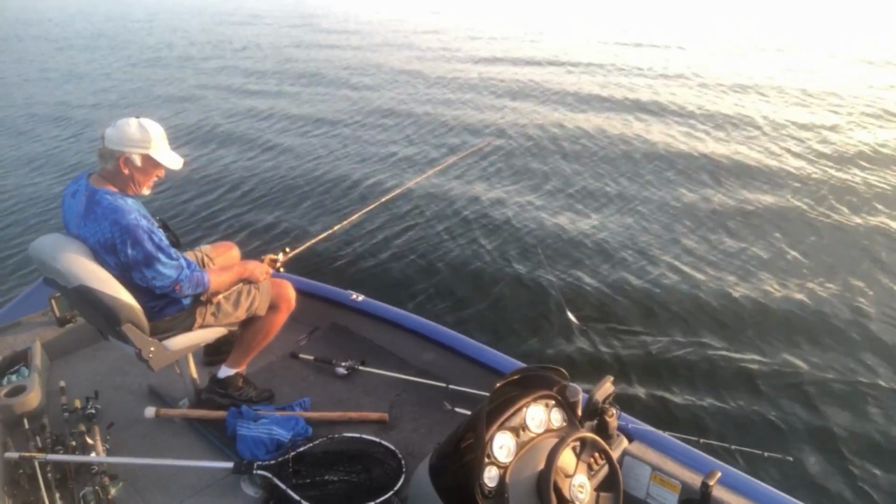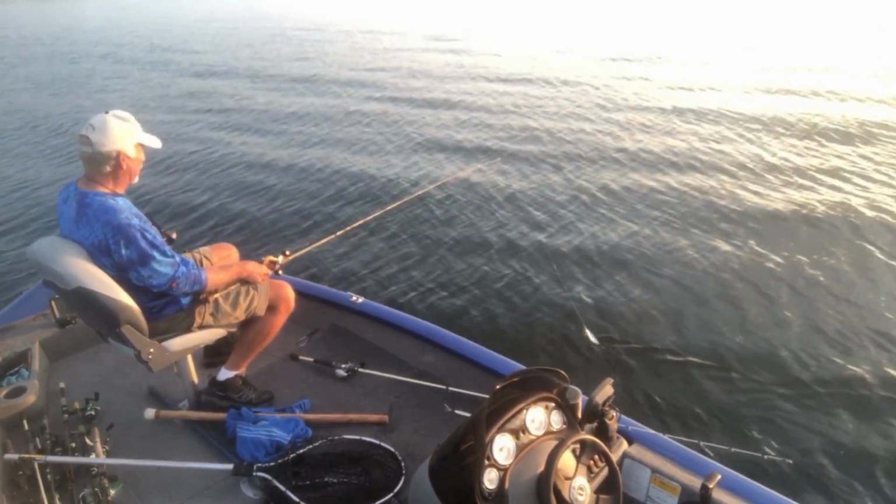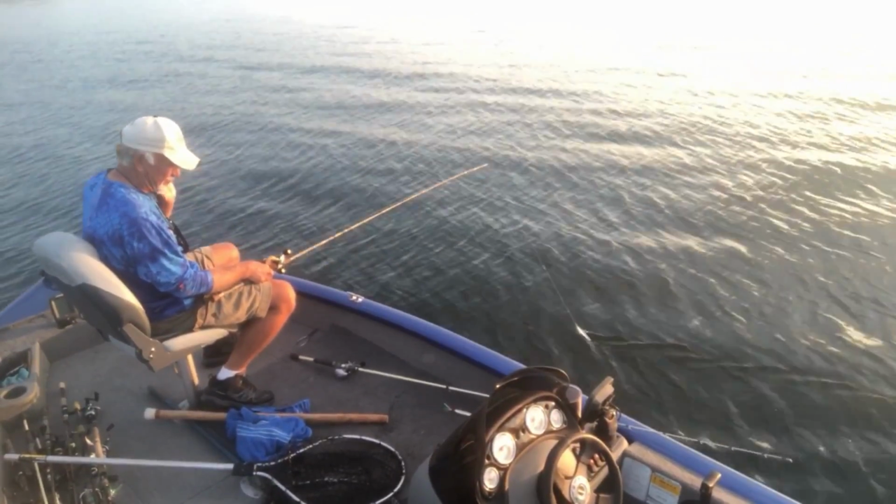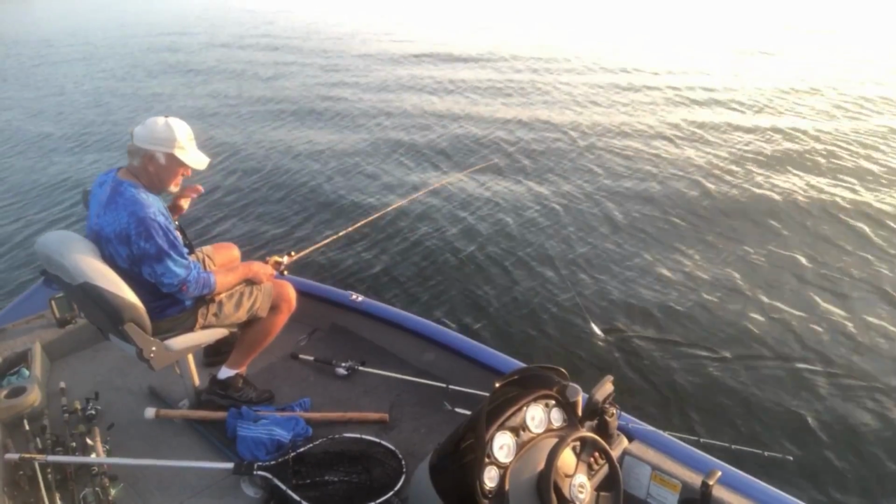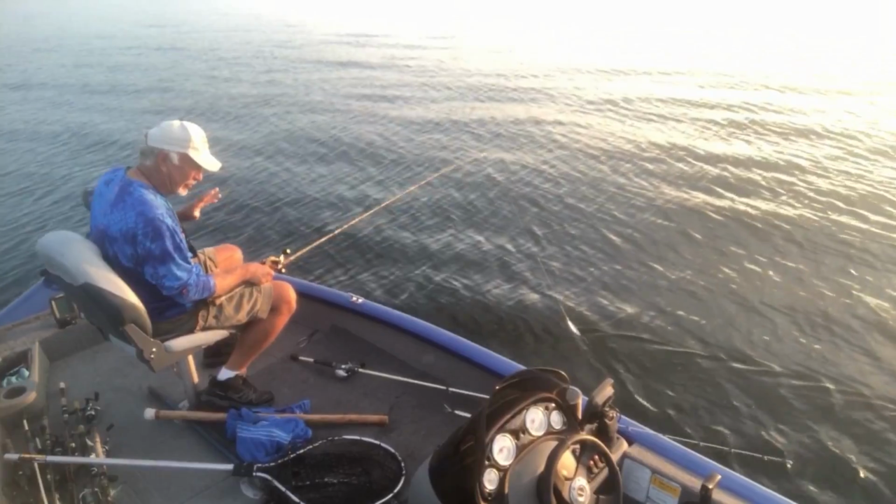Fish done quit. They left. I don't even see them. We got to find them. We got to ease on in till we get on some fish. I'm not on them. What we'll do, we'll move about 50, 75 yards and drop down, see if we can stir up a new bait.